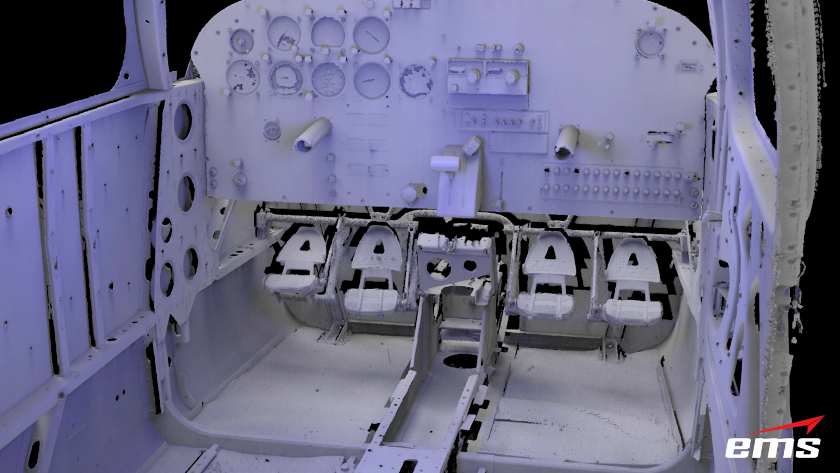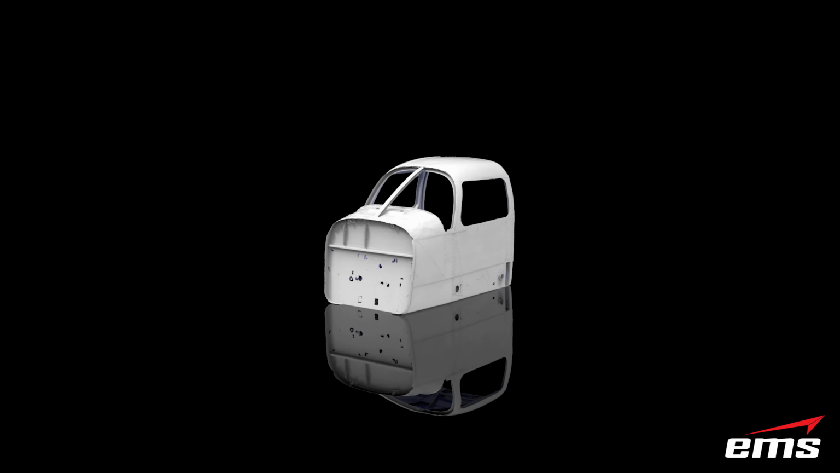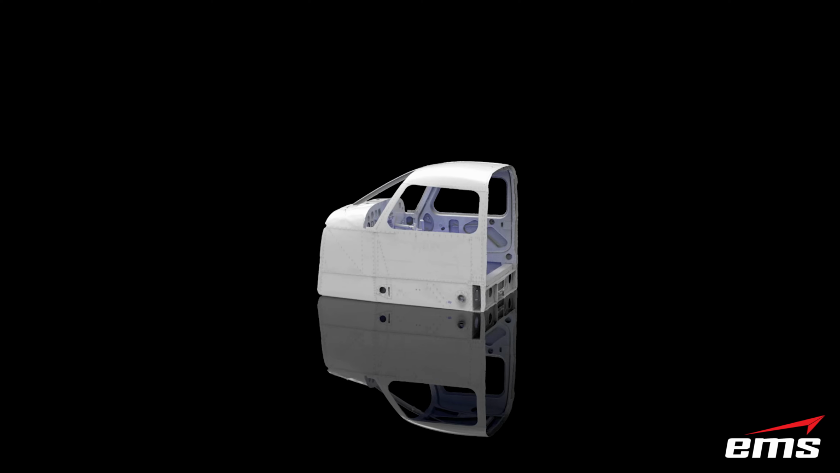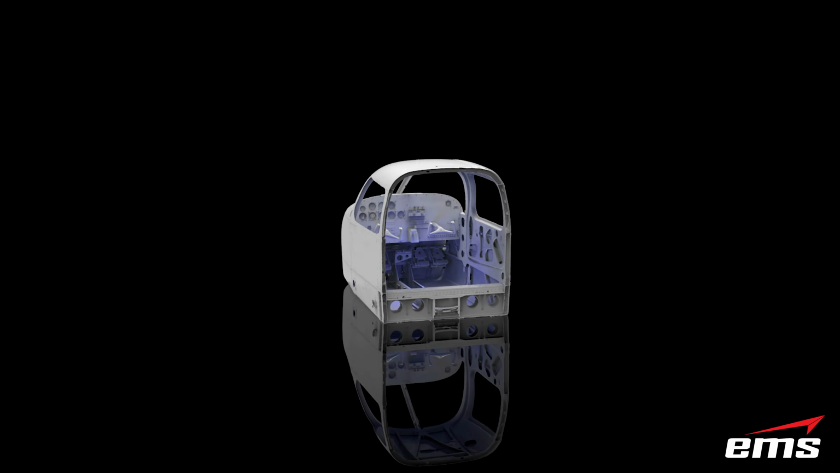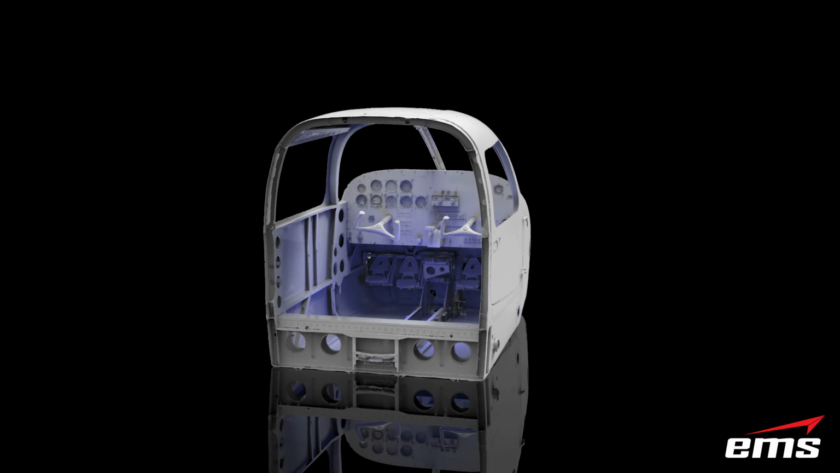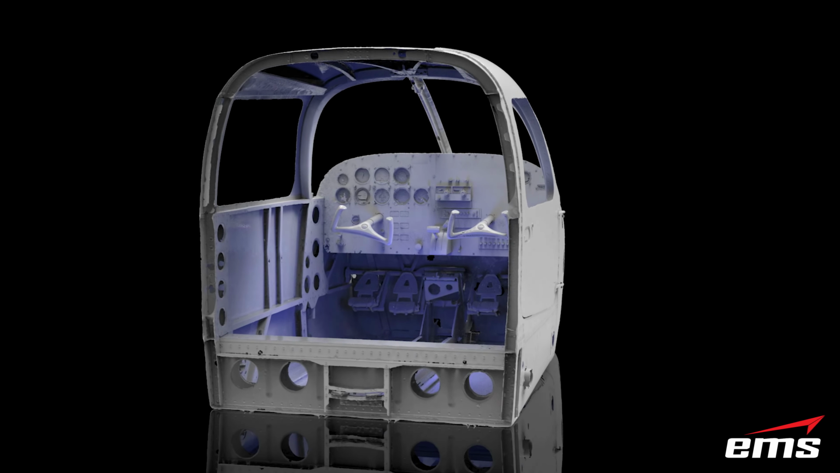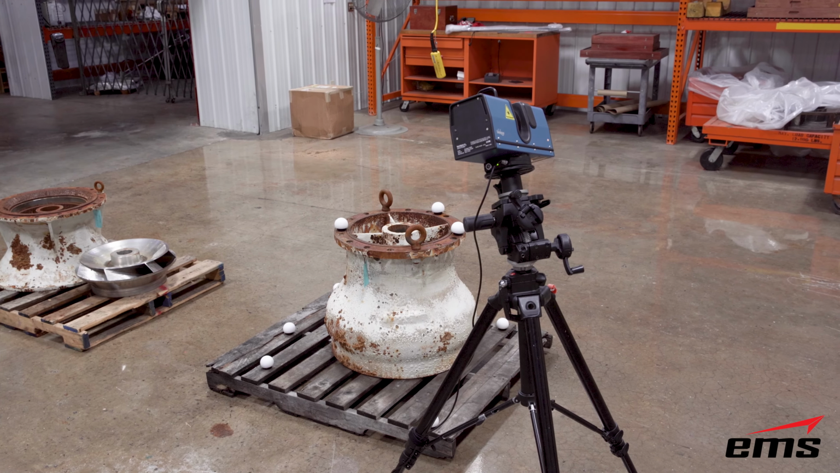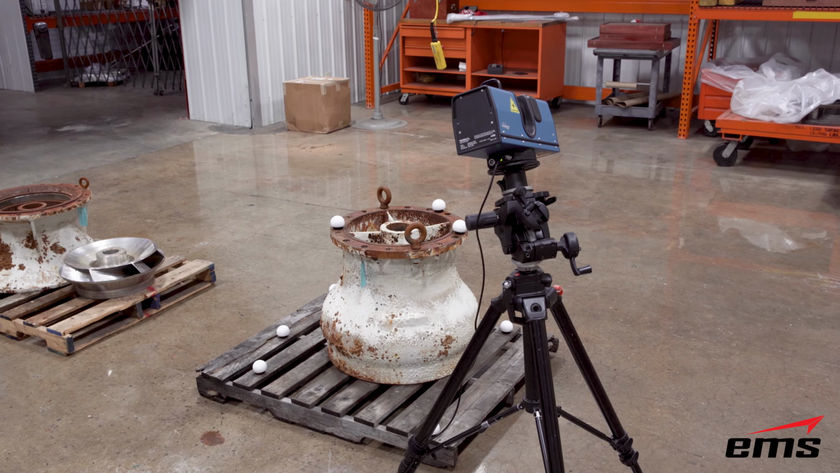Now, if we were to go on and scan the entire cockpit, you can see what it looks like on the outside and then coming around here to the inside and doing a full scan. And what we're going to do next is show the process of taking multiple scans and putting that data all together. All right, so next up, we're going to show doing multiple scans and aligning the scan data.